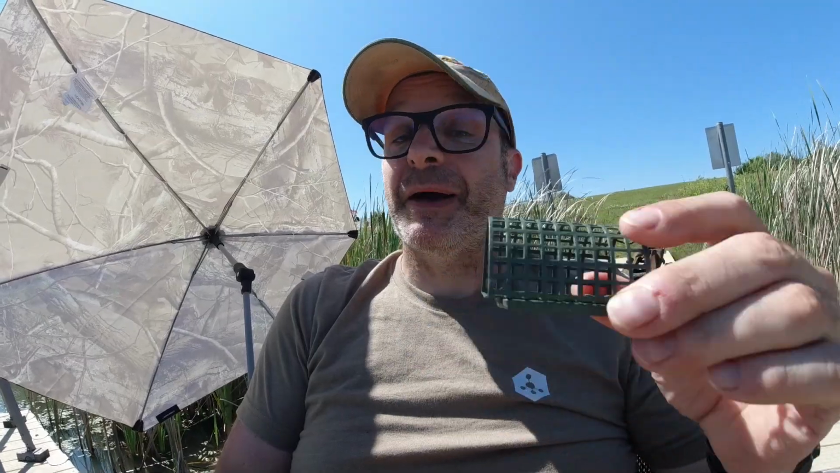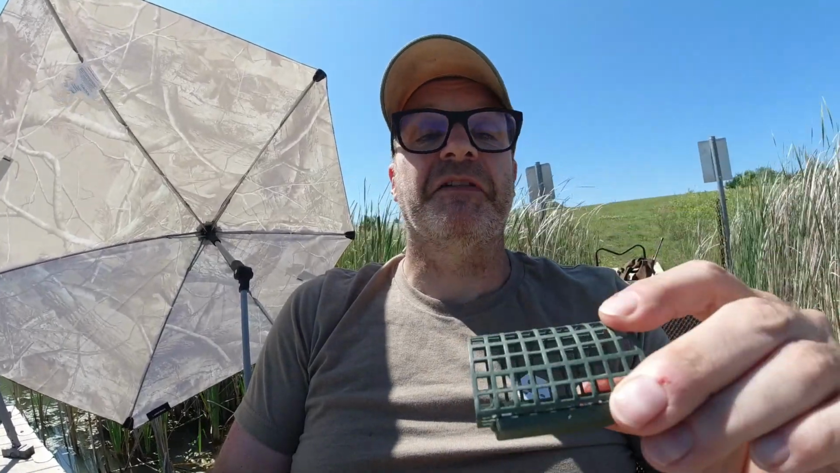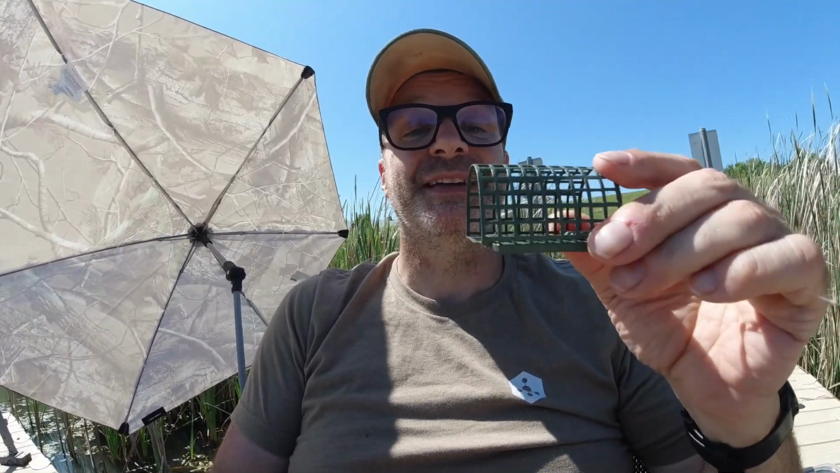I'm going to feed about every 20 minutes, normal method style, fish or not. Put them out every 20 minutes, and we'll go from there. Regular feeding, I don't want to overdose the fish. So once I've put the right amount of feed in the swim with this, I then keep it topped up with the method feeders. That's the plan. Okay, let's get started.